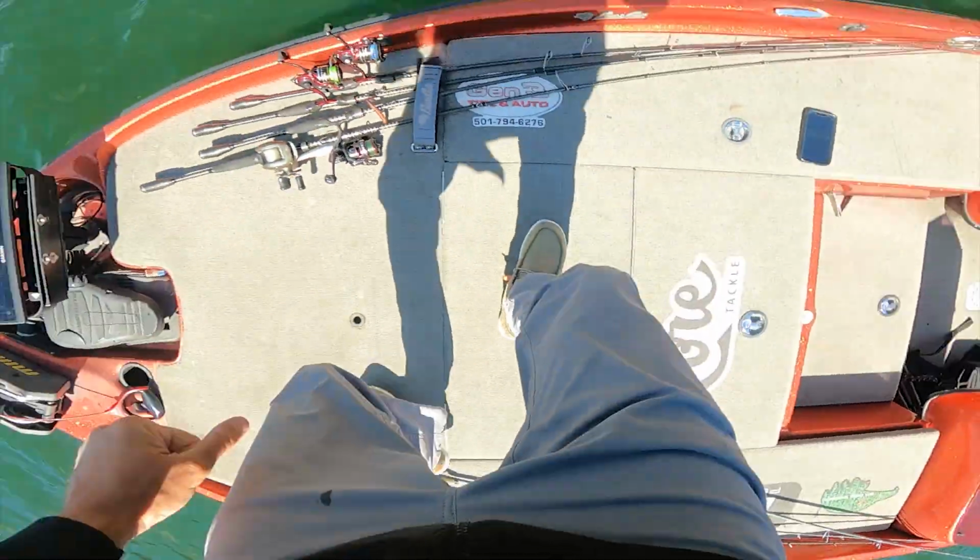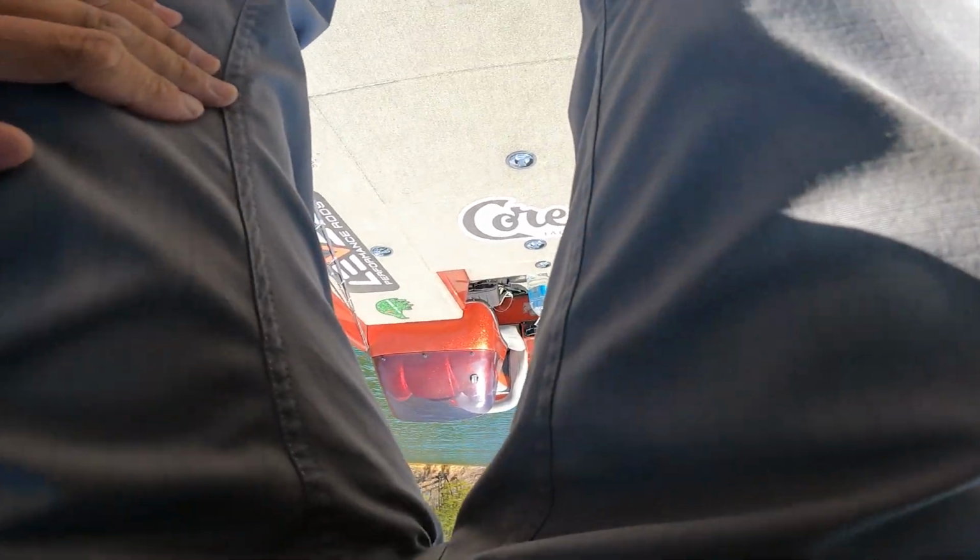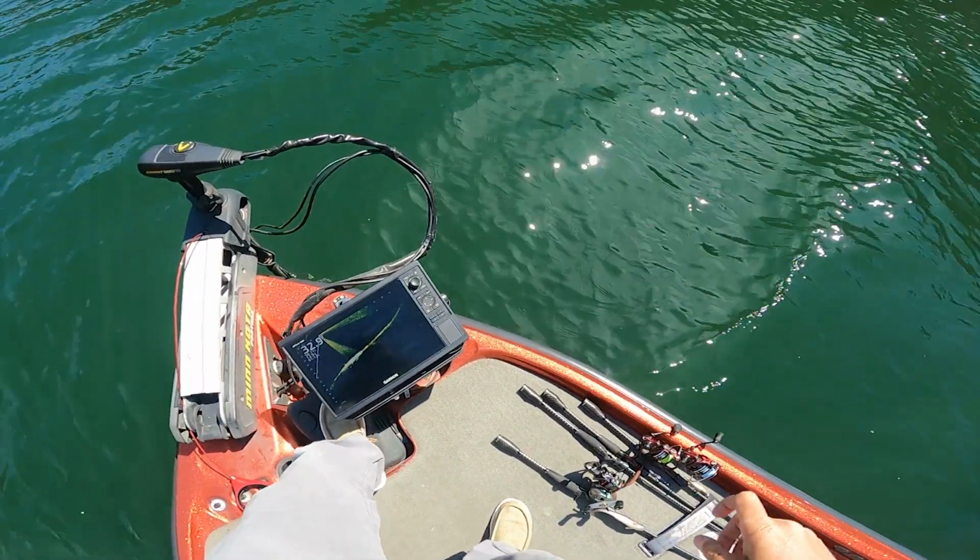So what I'm going to do is strap them down. Let's go for a ride. The wind seems like the other creeks are going to be, that other one, I need to find some in it.